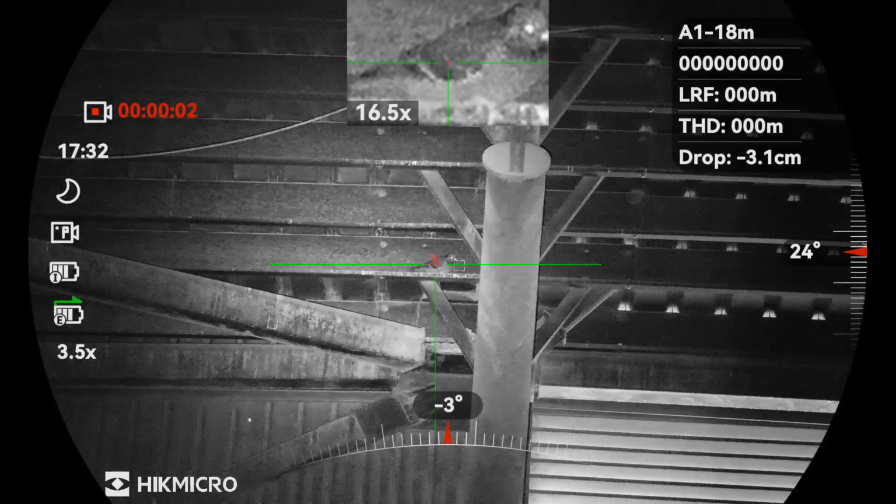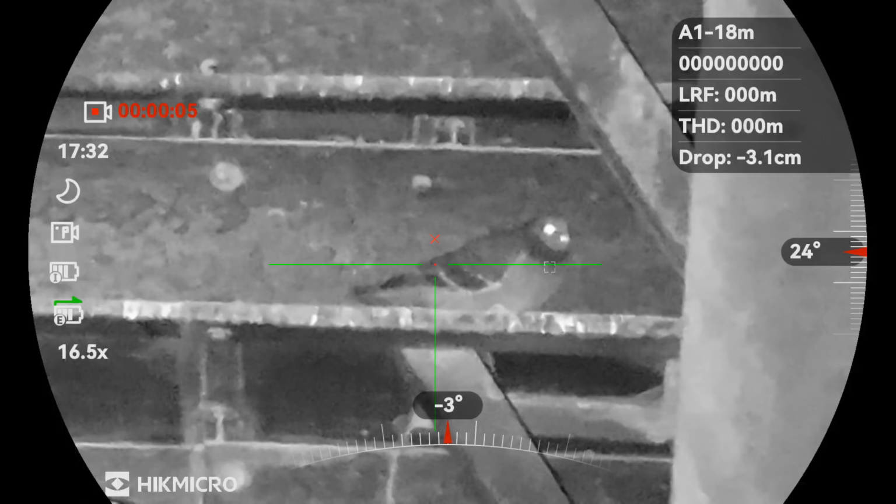As I was still learning how to use the controls on this scope, I kept bringing up this picture-in-picture screen.